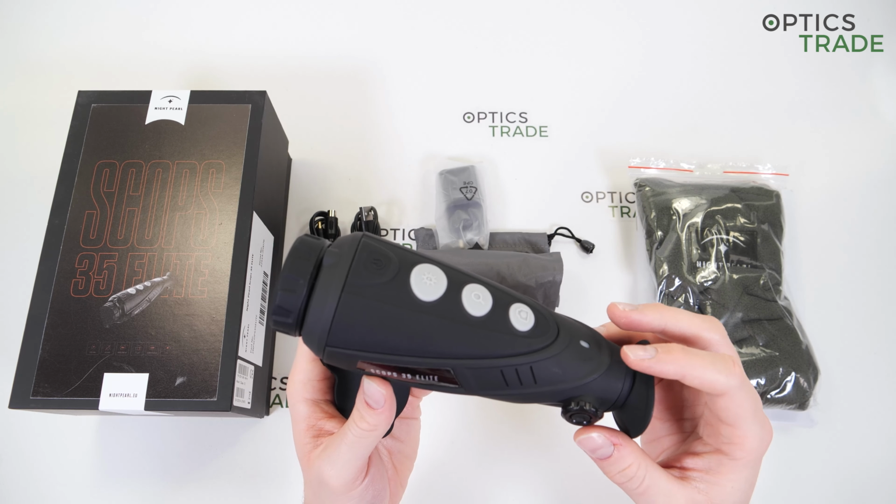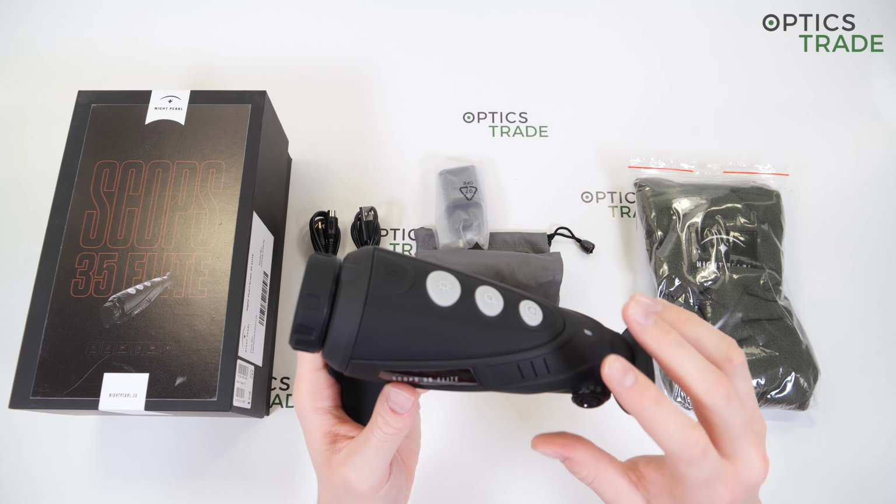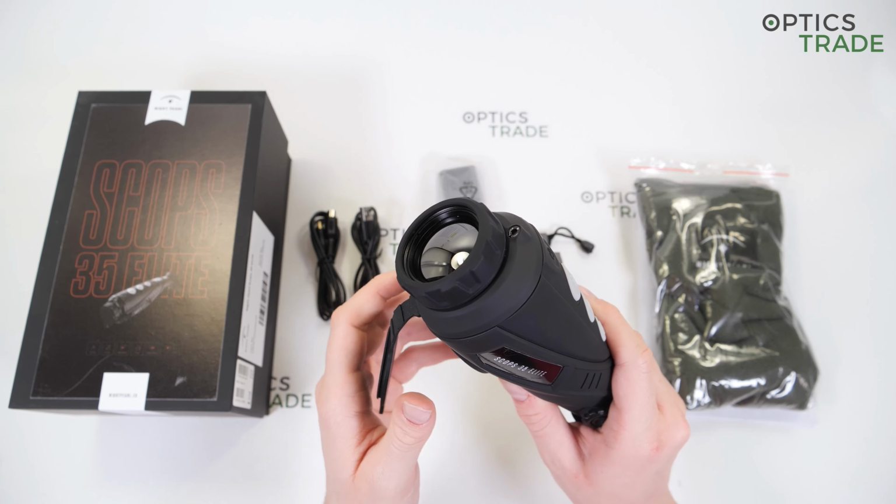The image is really fluid, without lagging. The refresh rate is 50 Hz, that is why this is so. The display resolution is 1280 by 960.